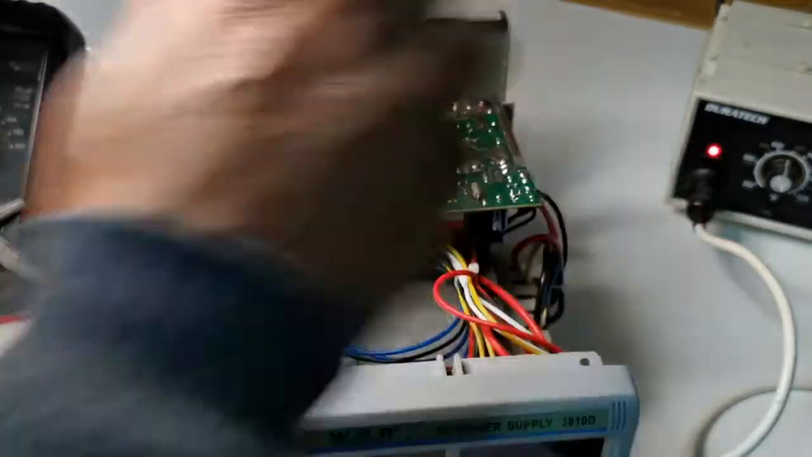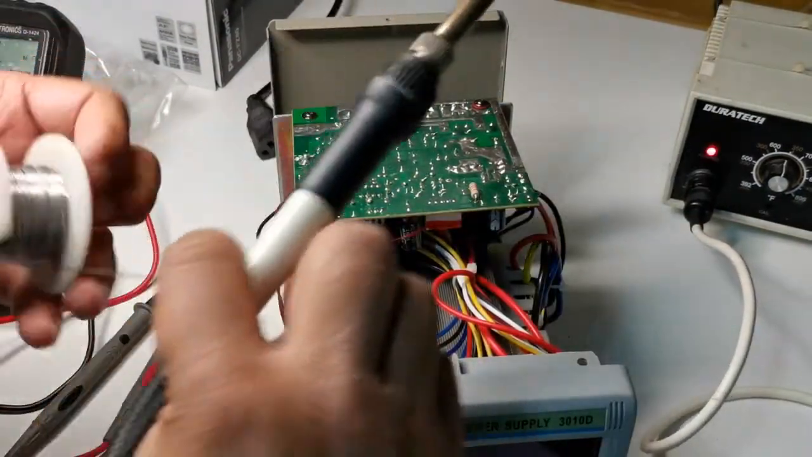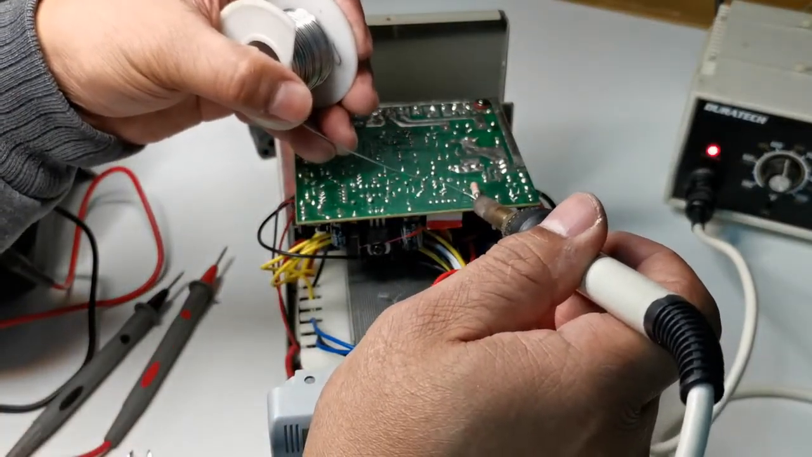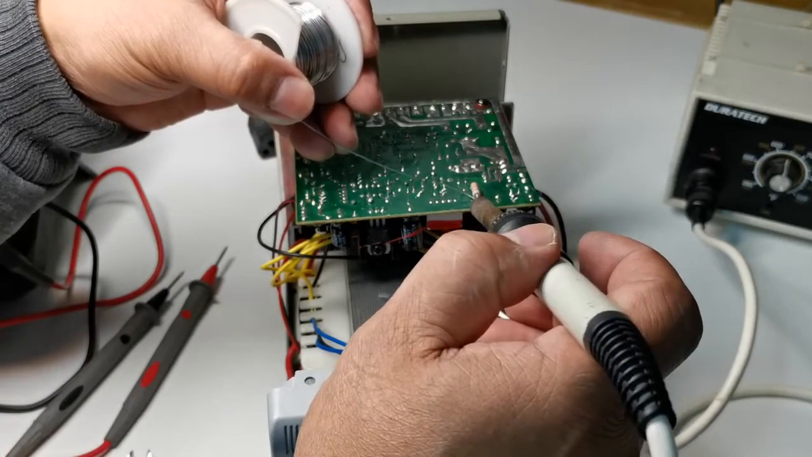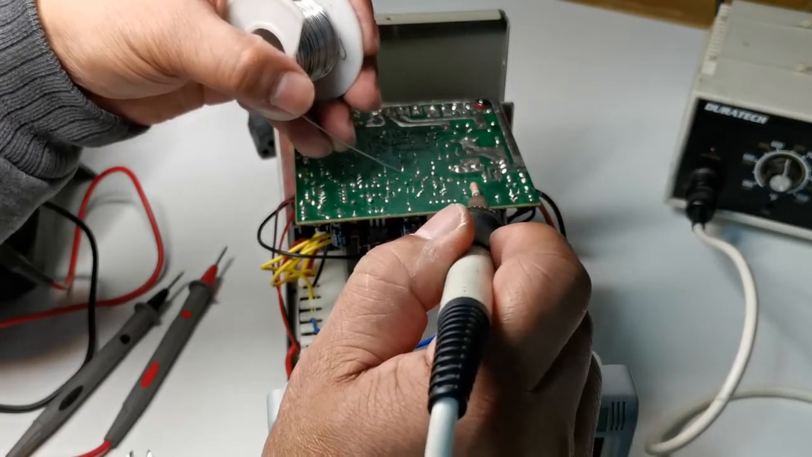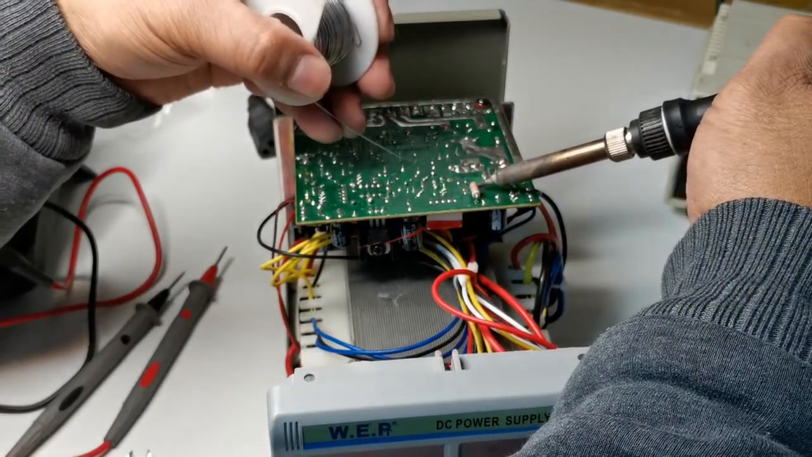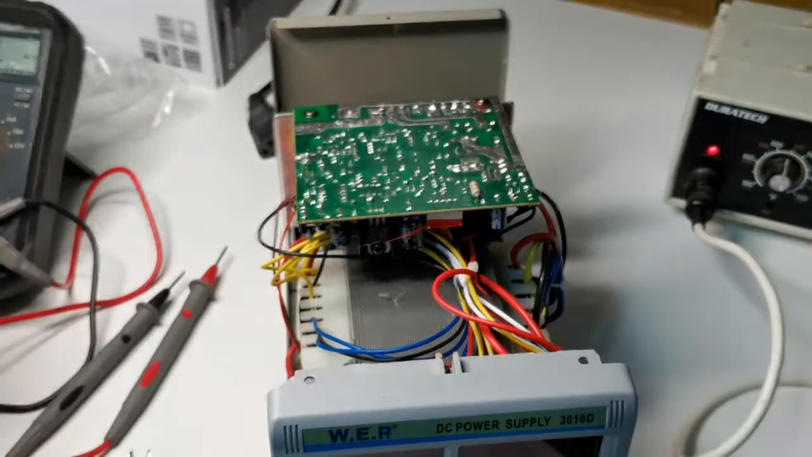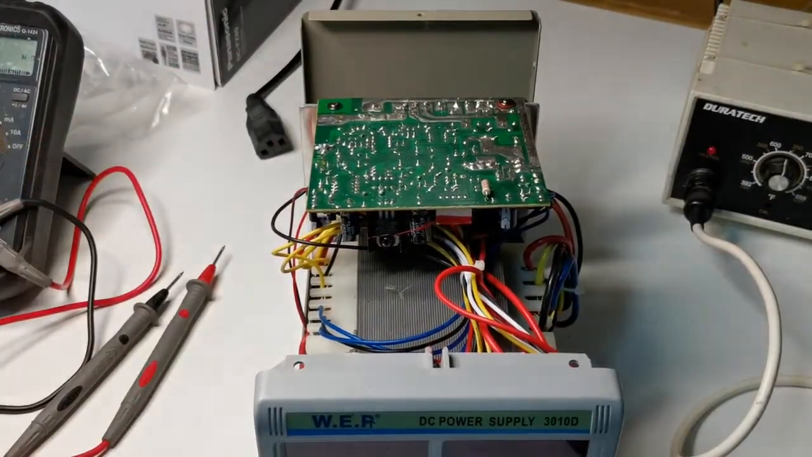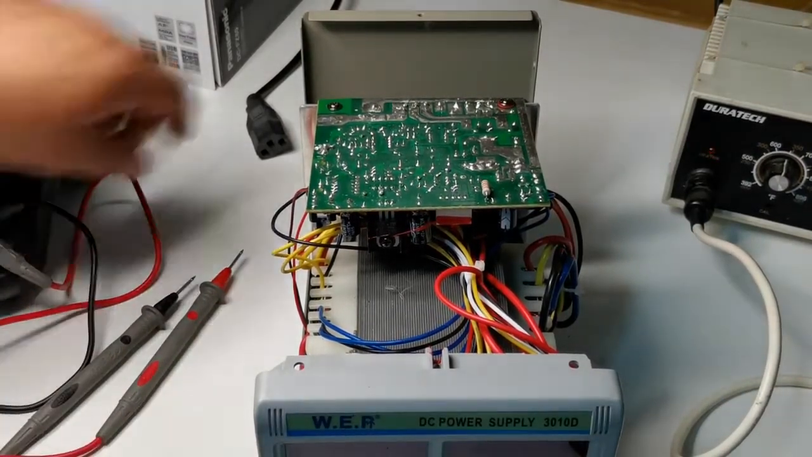Okay. Okay. Now we have to test it. We'll see.